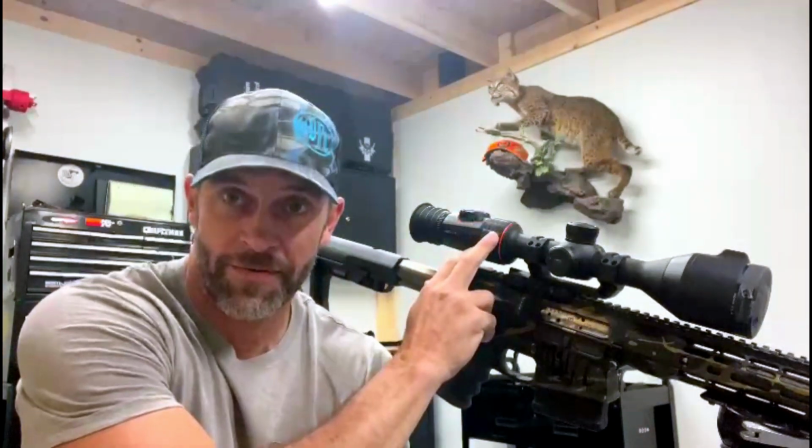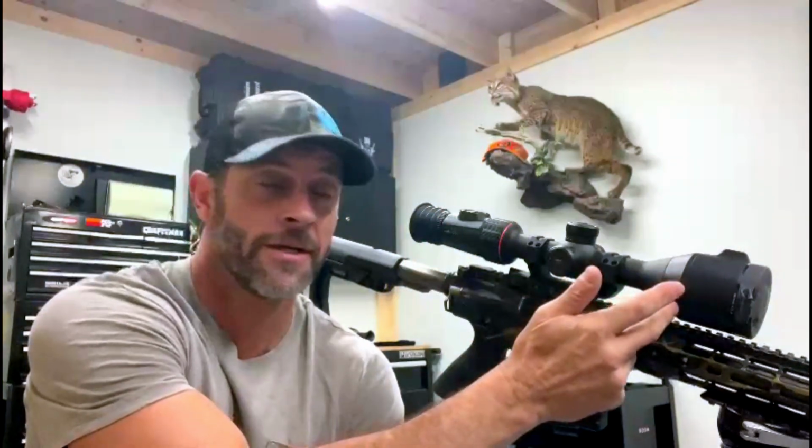It's a 640 by 512 resolution, 3 power base mag, 50mm lens with the integrated laser rangefinder built into the lens itself. Pretty cool. This product here is distributed and supported by Iray USA. So it comes with a 5x5, 5-year, 5-day warranty that you come to expect with the Iray products. Great warranty for the scope.